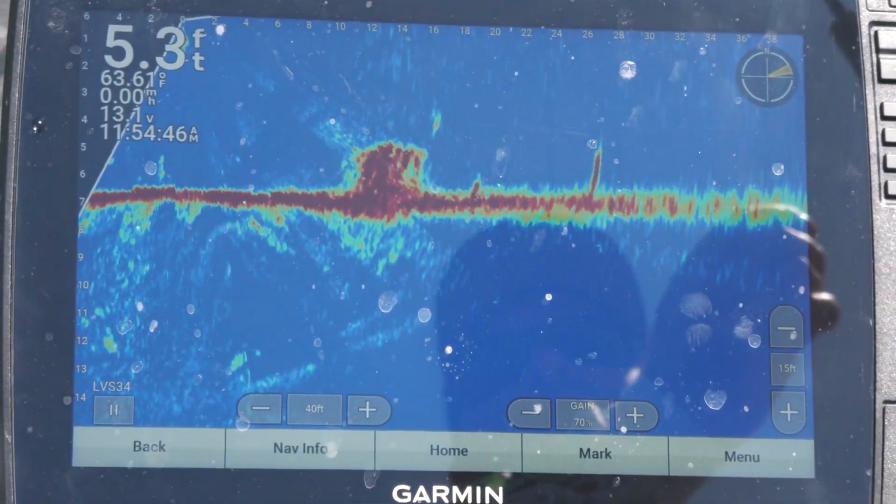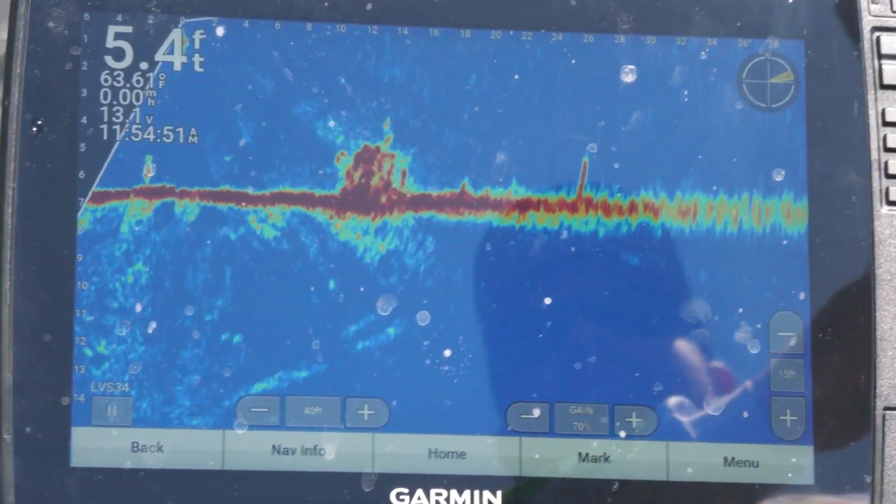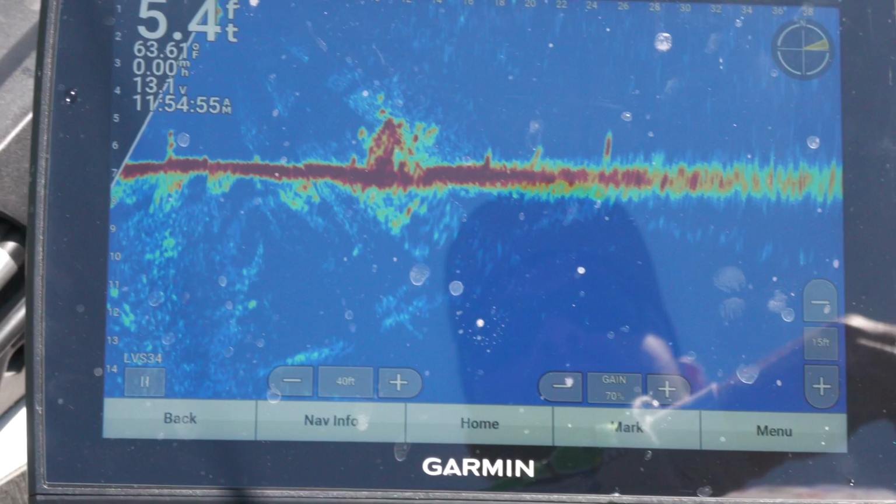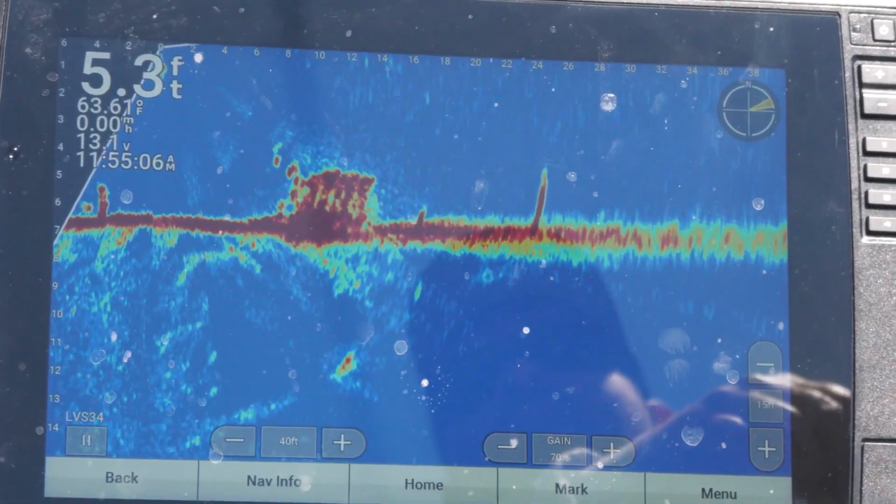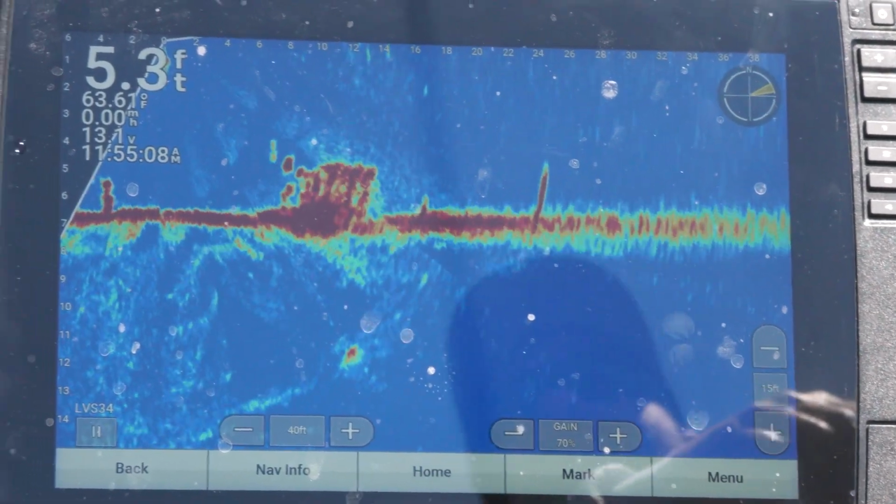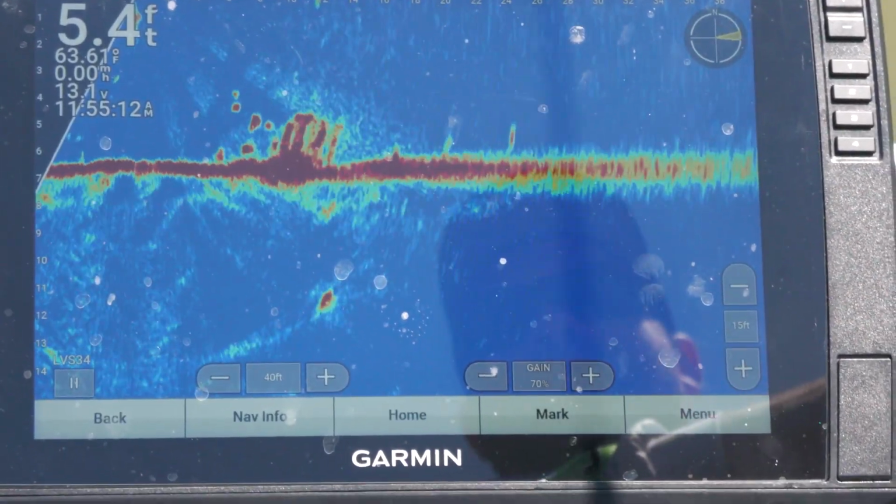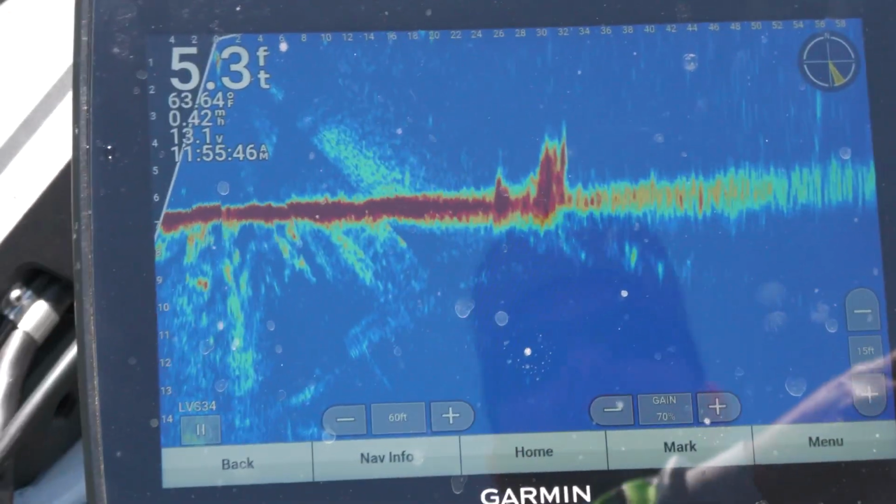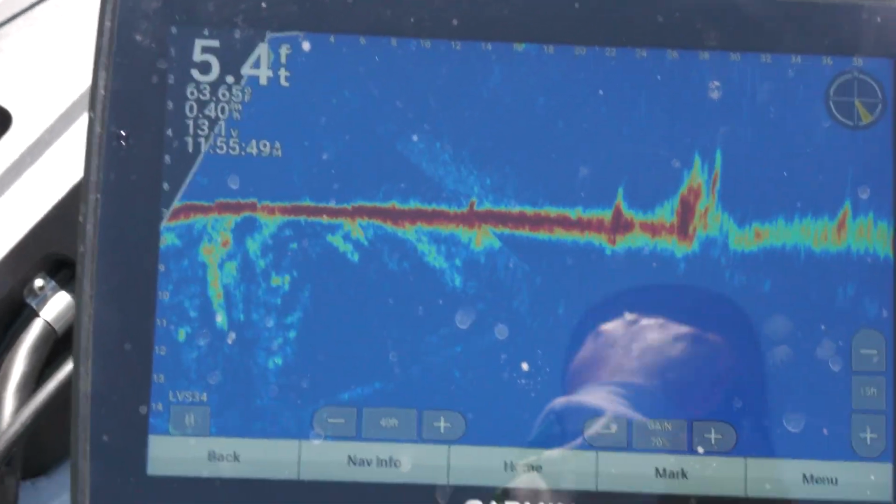You can see right there, I placed it, working that jig right across the top of that. If I don't see anybody interested or any takers, we're on to the next one. Oh, we got one looking at it right there. Little one bumped it. Yeah, it's not too big a fish. There's a little pile. These are old piles that the state had put in years ago. They're deteriorated a little bit, but the fish still kind of like them.